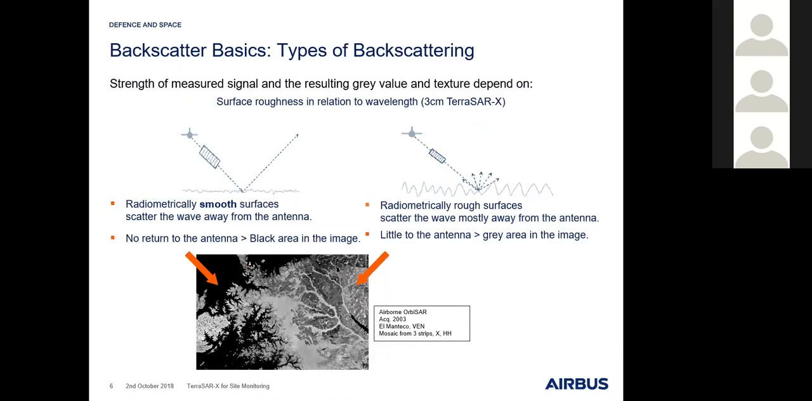So radar images are usually black and white, and we also have a lot of gray values in between. This is because we just measure the intensity of the backscattered signal. Whenever a certain surface has a certain roughness, we get a certain amount of backscatter that is received by the antenna, and it is then transformed into a certain gray value.